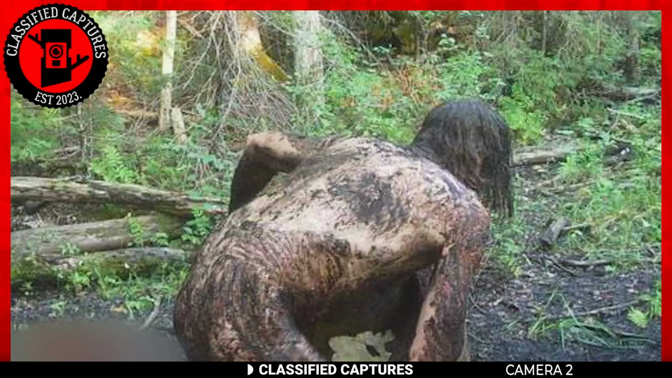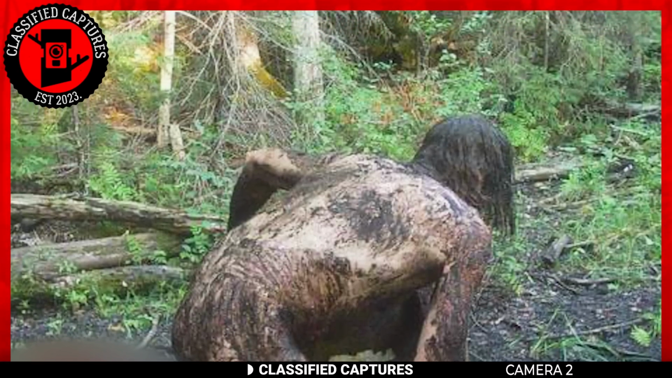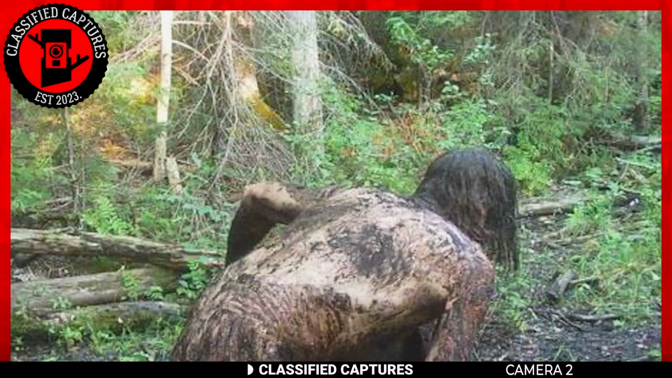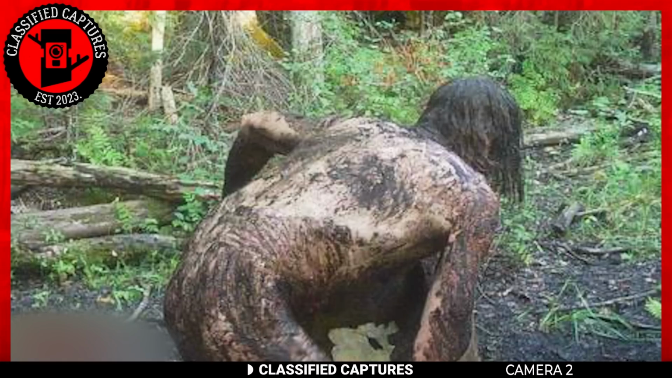But what do you think, though? Could it be a skinwalker transforming back to its human form, or are we dealing with a human who was somehow naked in the woods? Could the whole thing be an elaborate hoax as well?